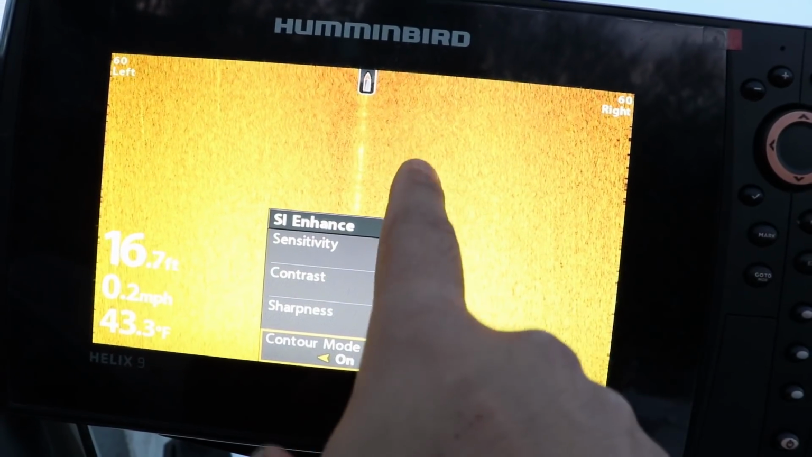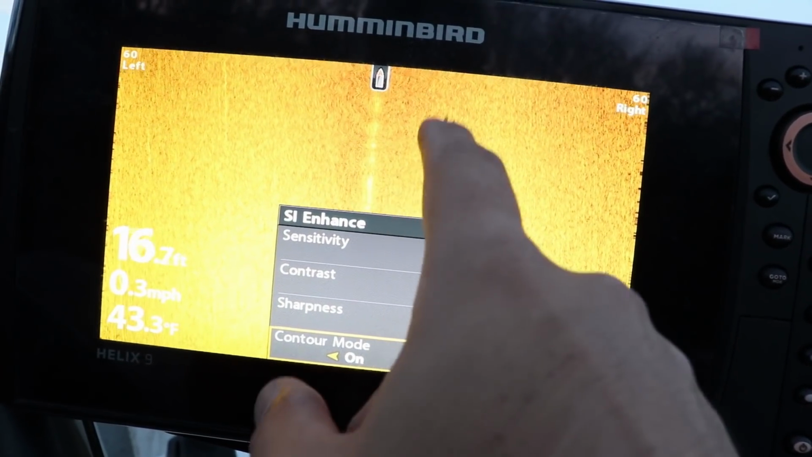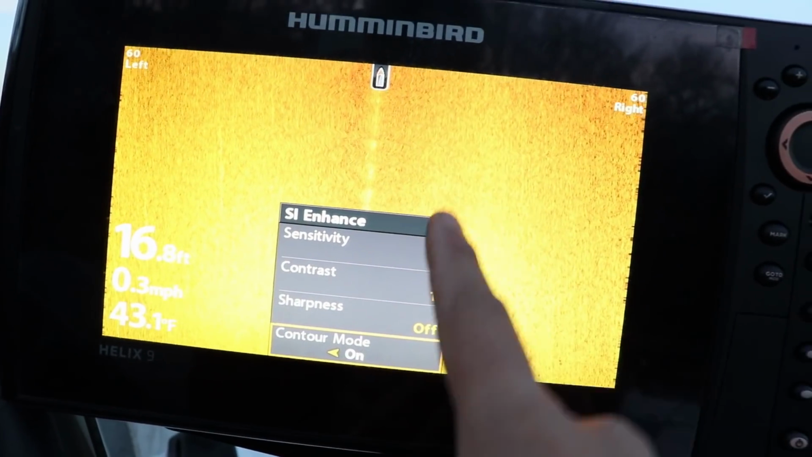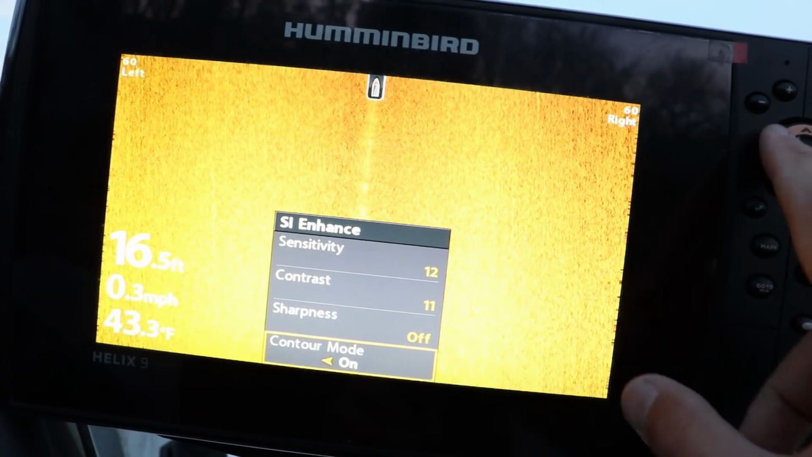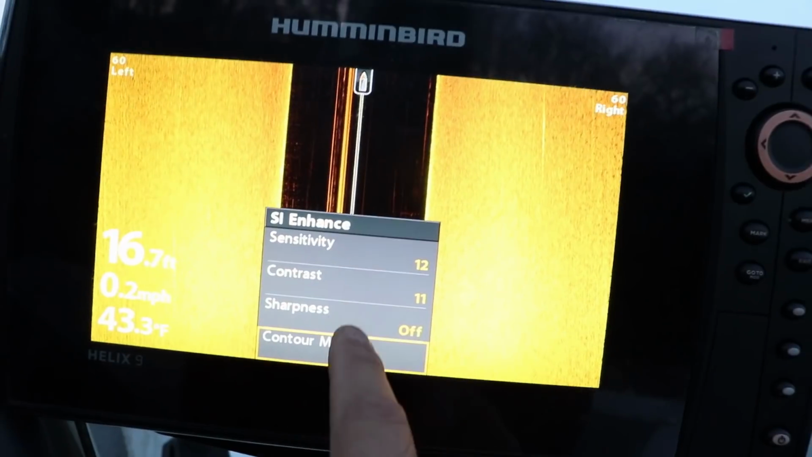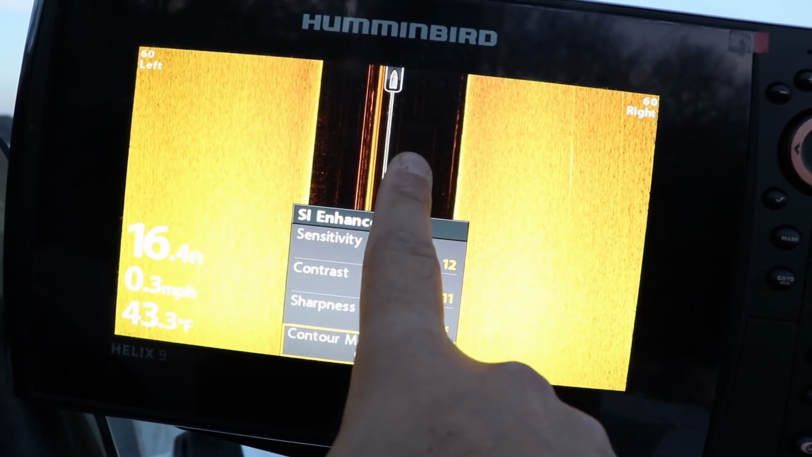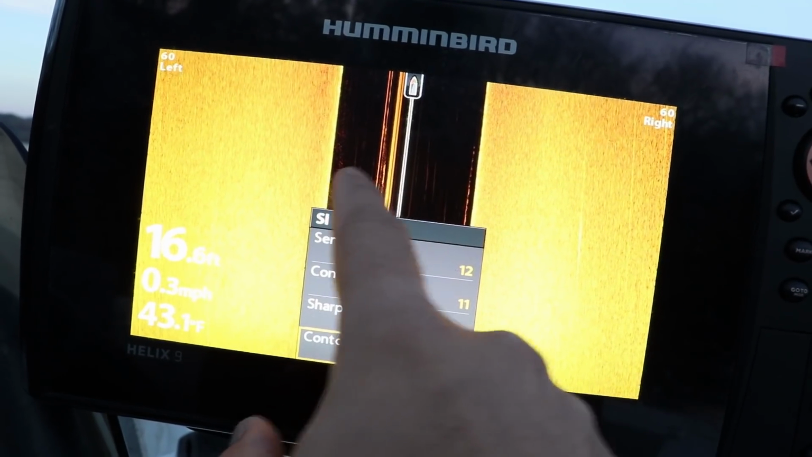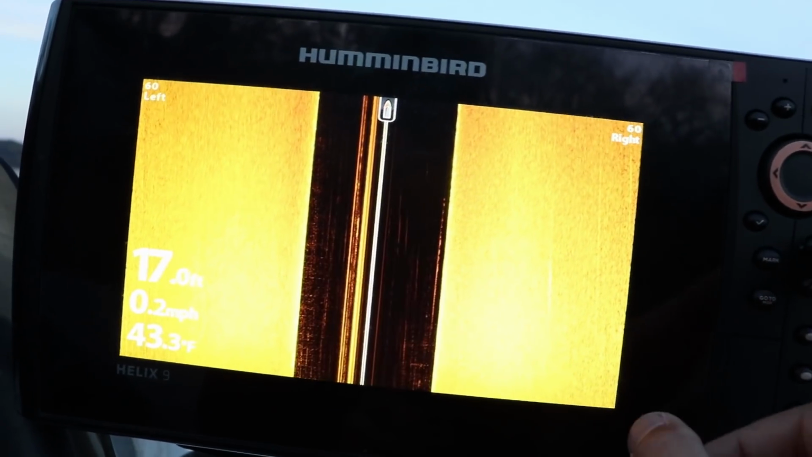I understand that it might show the lake bottom or river bottom, the actual contours, which is probably why it's called contour mode. It'll show the drops if you're fishing drop-offs or something like that, probably better than when you have it turned off. But a lot of times I find crappie suspended up off the bottom, and I'll see them really well in this black area to the left and right of my boat.